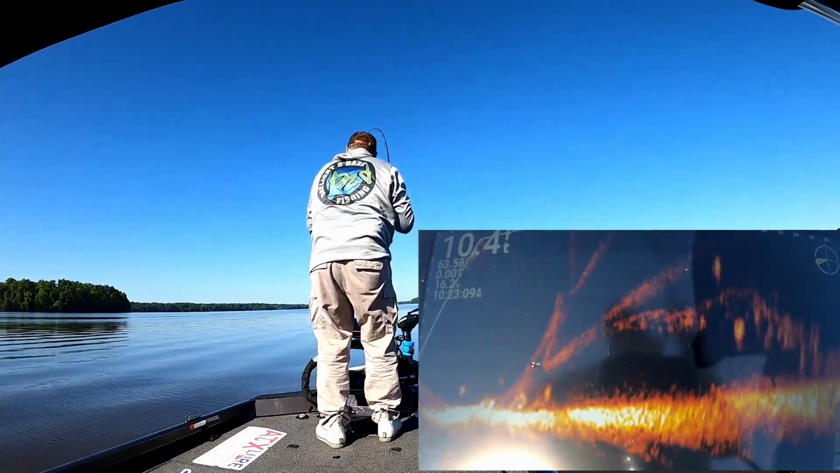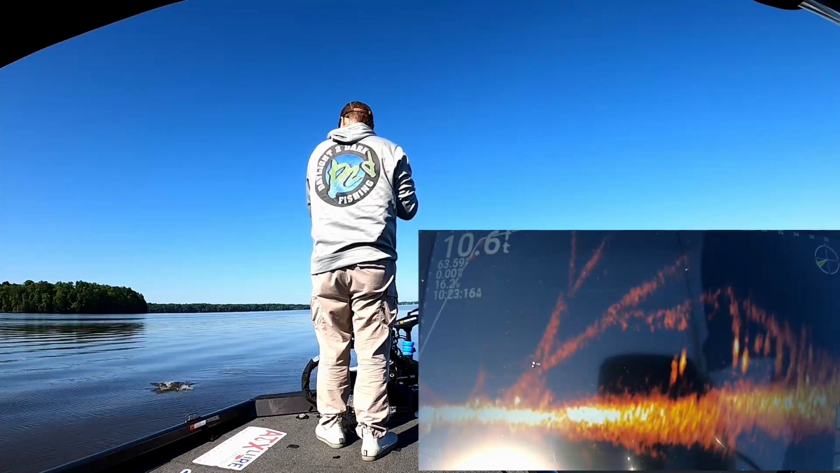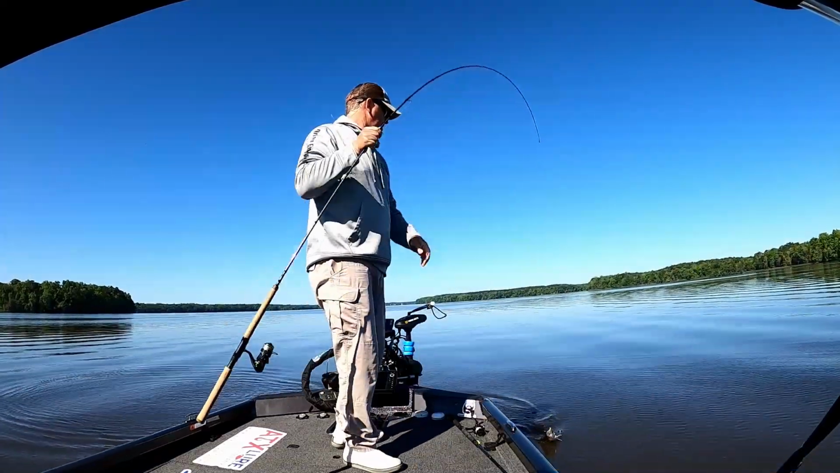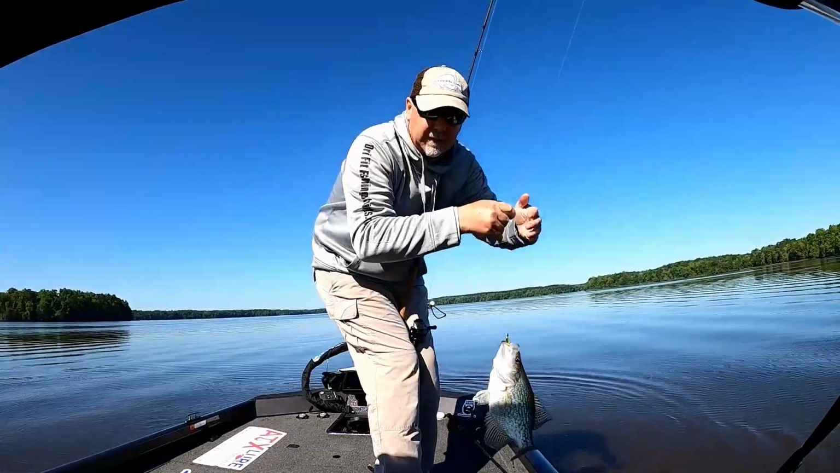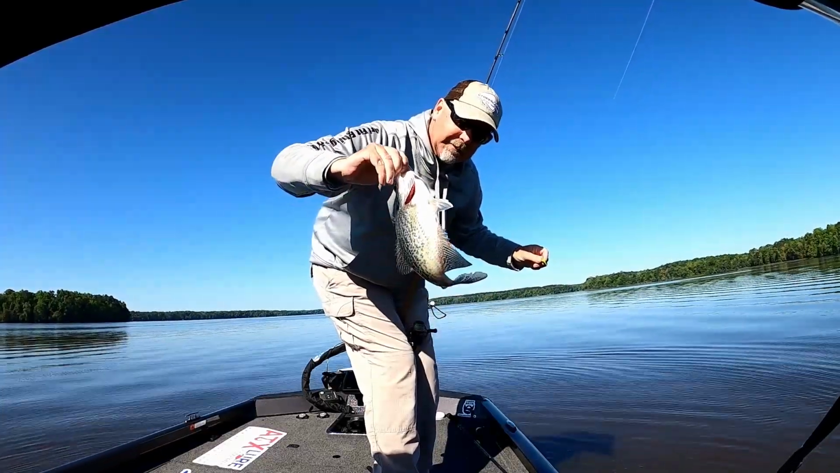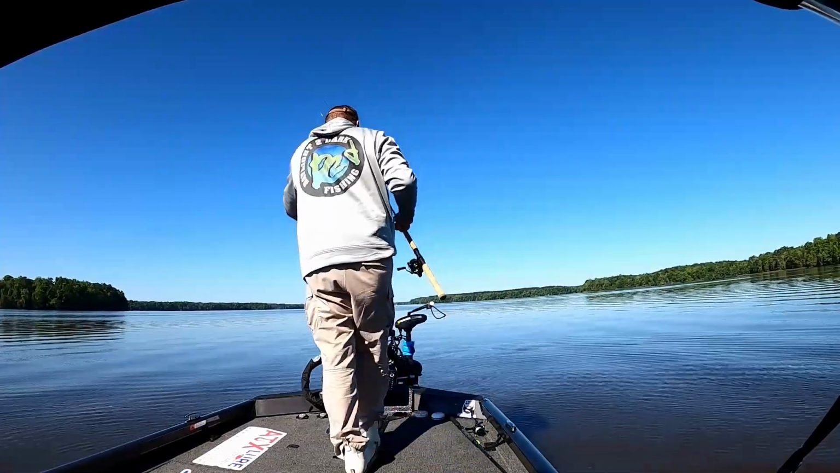There he is. There's a nice crappie. That's a good start to the morning. Heck yeah. Big old thick pretty crappie. Looks like he's already spawned. Beautiful fish. Try that again.